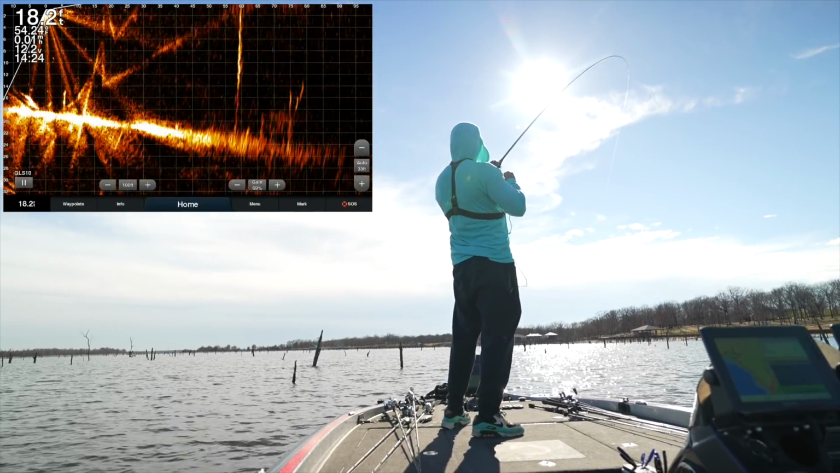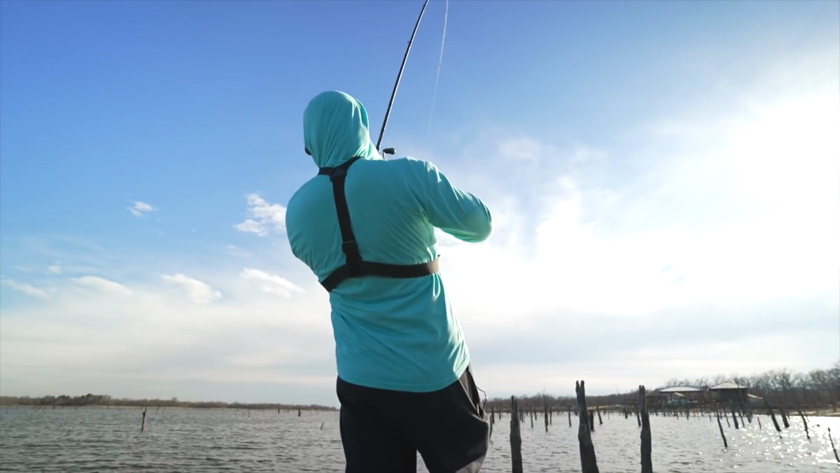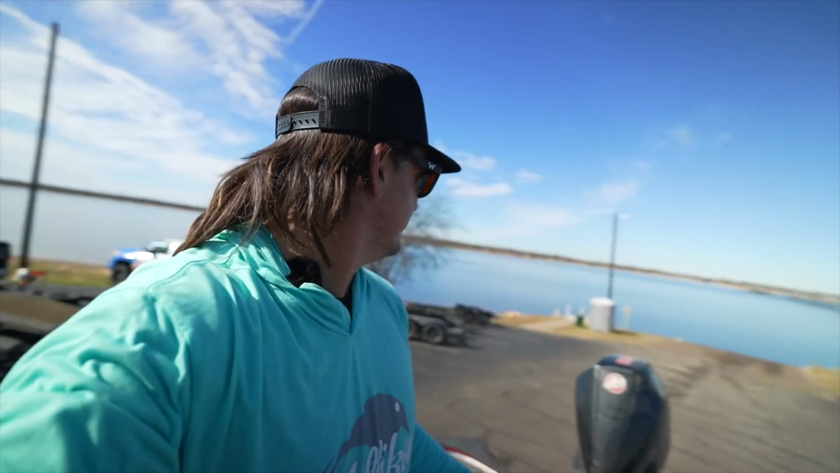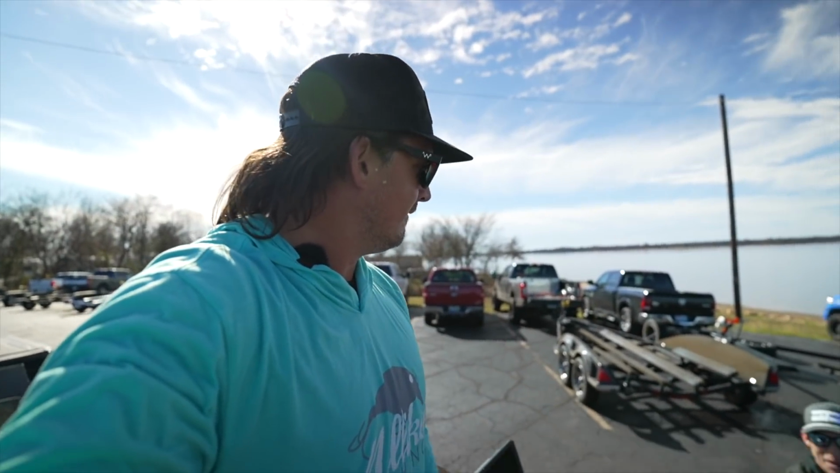There we go. Got him. That might be a big one. Coleslaw, we think we're at the right spot here. We got Scott Suggs, Mark Rose, and old Jacob Wheeler at the boat ramp. Must be in the right place. Let's see if we can catch some.